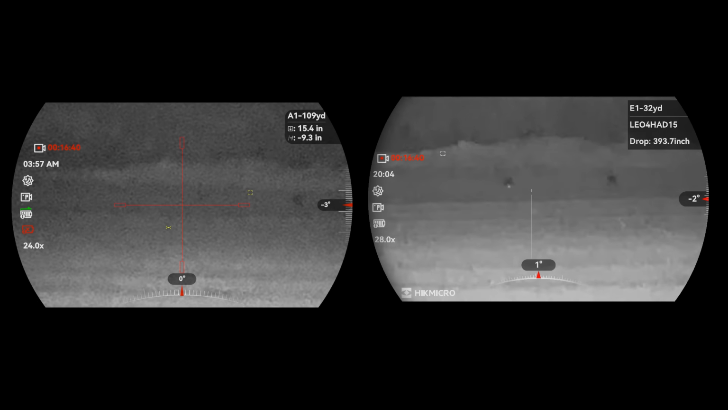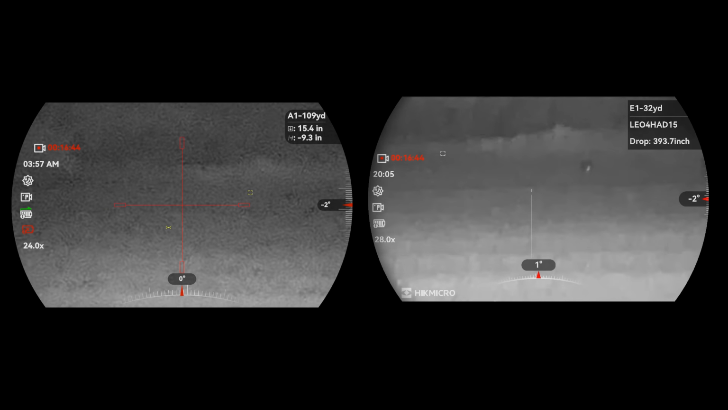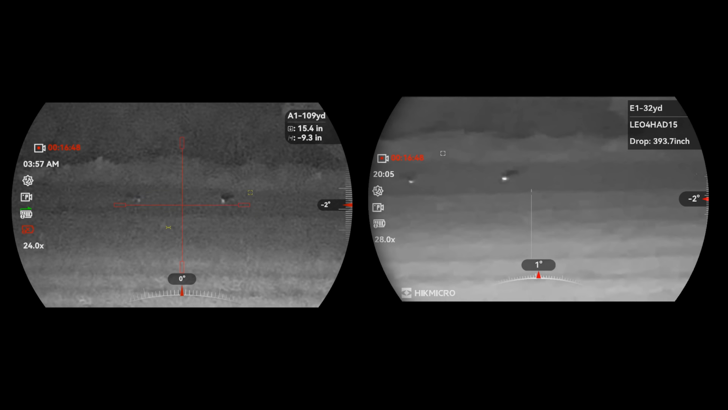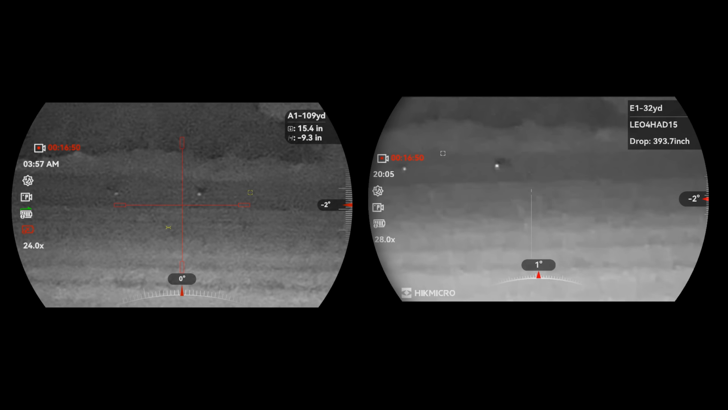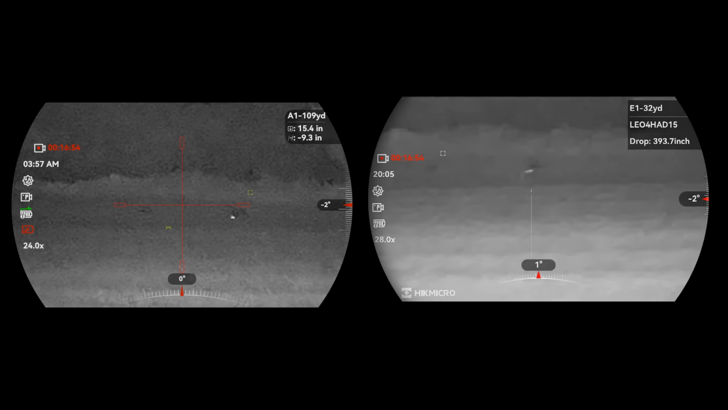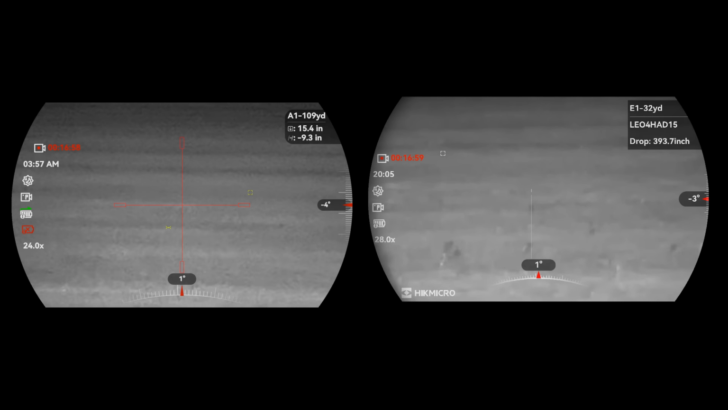There's those rabbits. A bit of eye shine on the Alpex 4K. And there we are. Again, they're quite sensitive to focus.